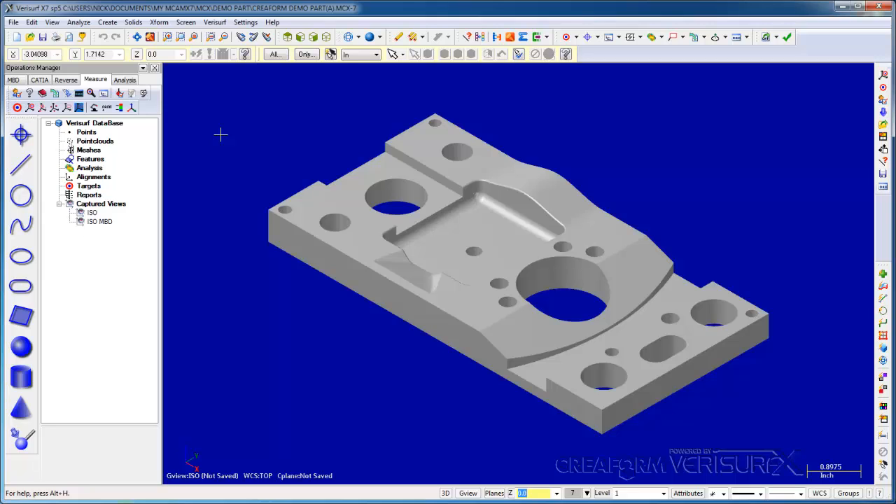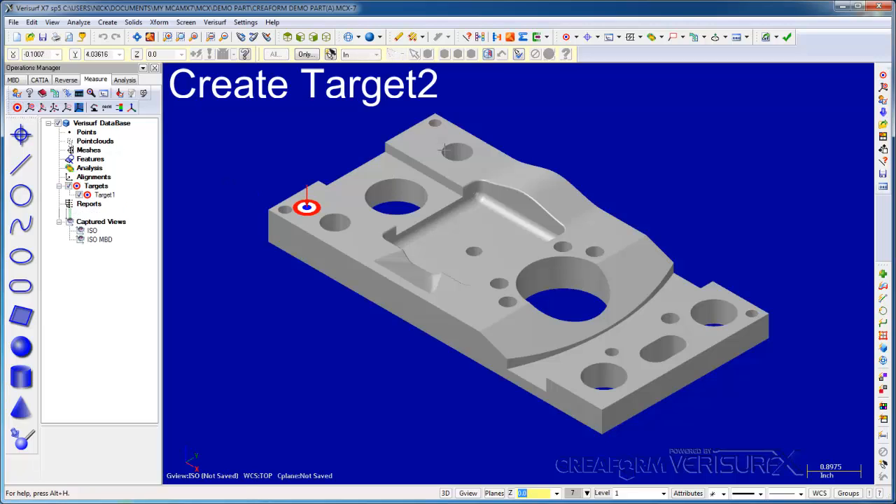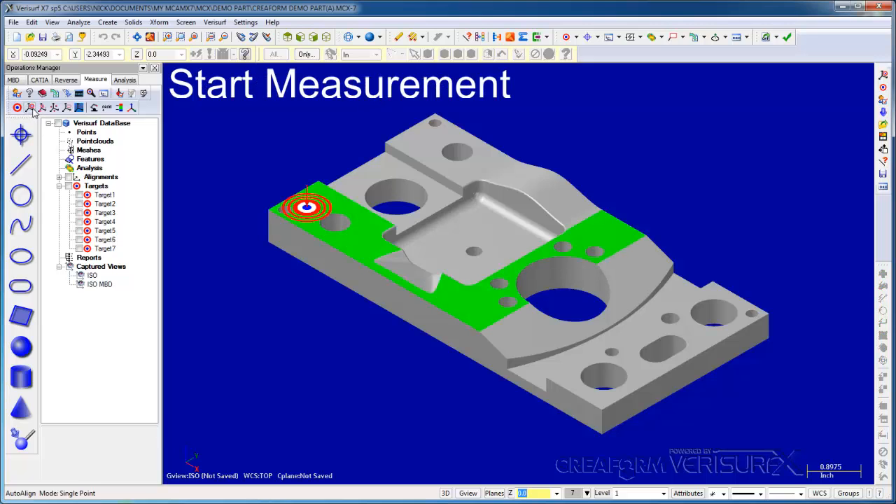We start by creating alignment targets on the model to control the orientation of the part. I'll choose Create Targets and place alignment targets on the top, front, and side of the model. I'll then choose Run Auto-Align and measure the targets as they're highlighted.